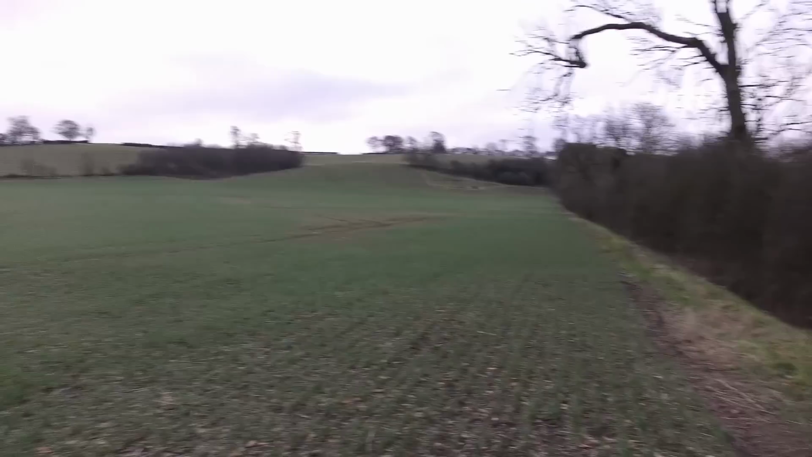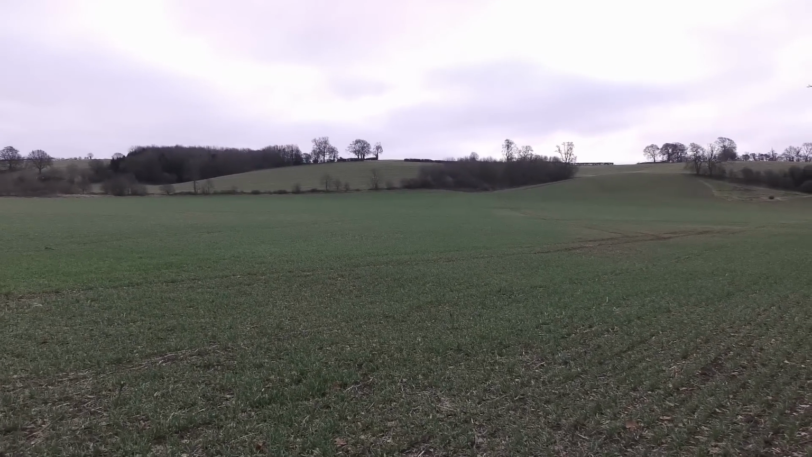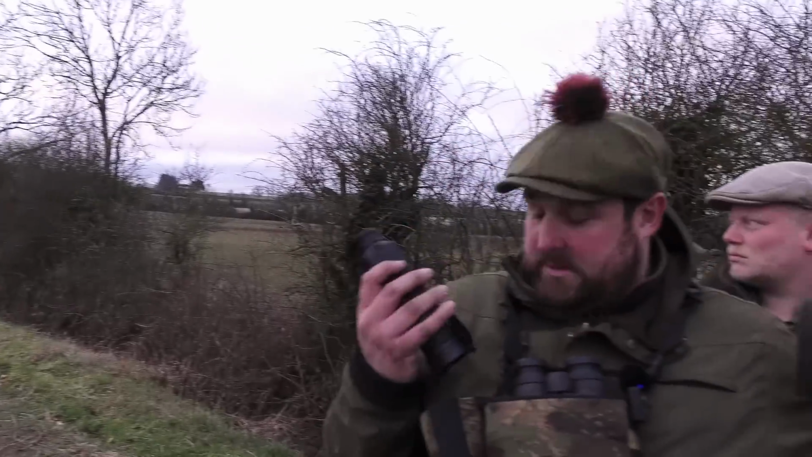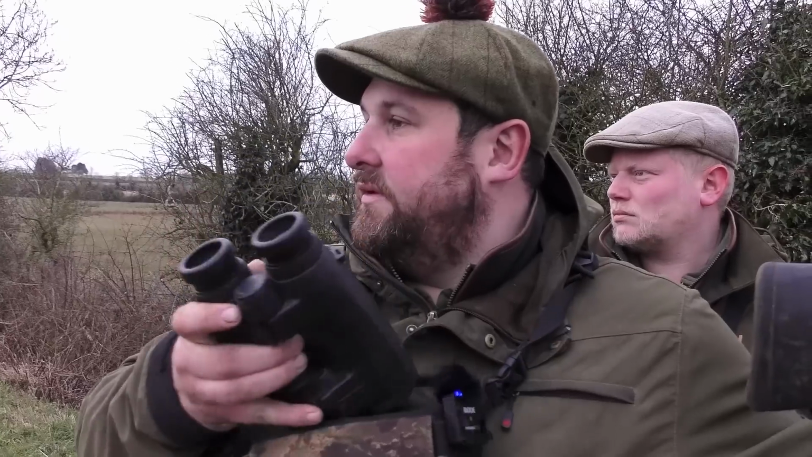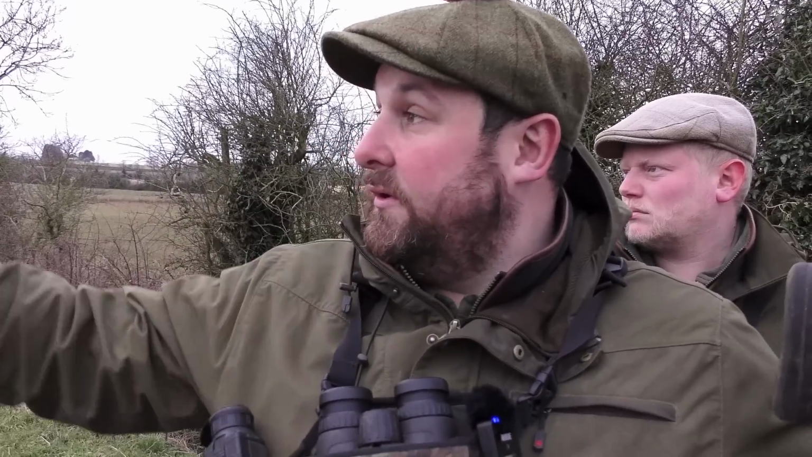Just having a quick chat while we're giving it a couple of minutes. Look back at the hill, we're quite a way off that wood. We're probably about 700 yards off that wood, but through the Pulsar spotter, I just saw a really big bodied deer moving through the edge of that wood.